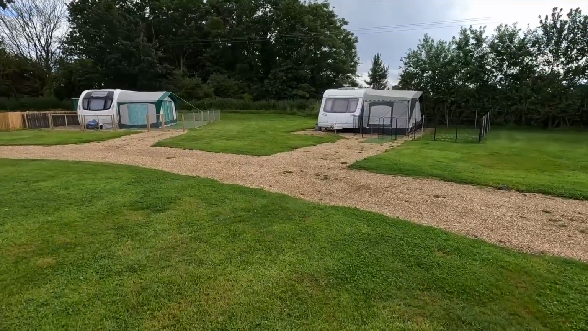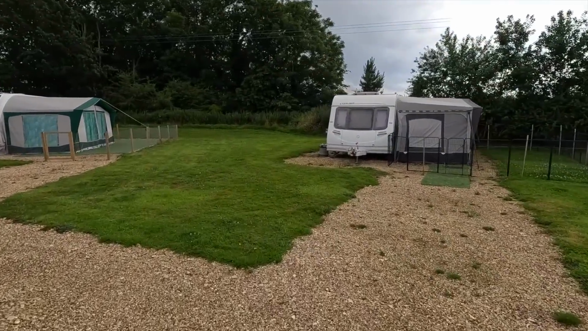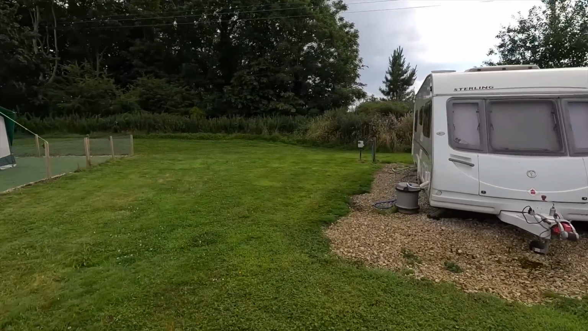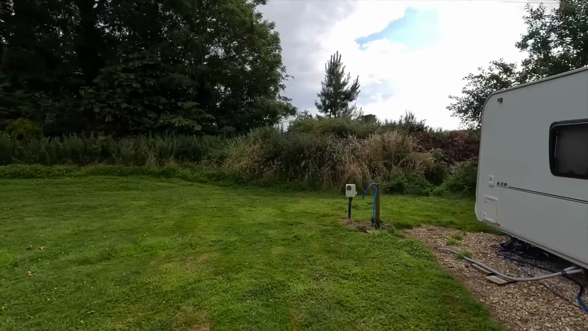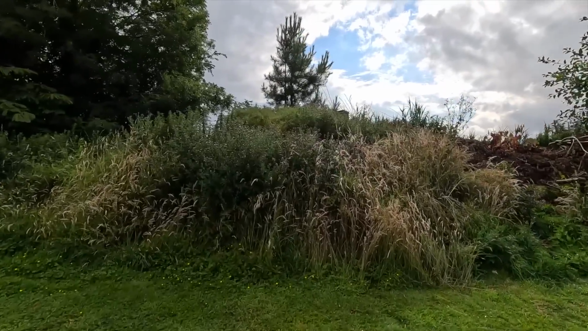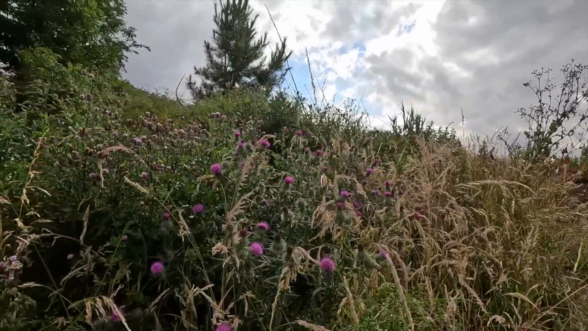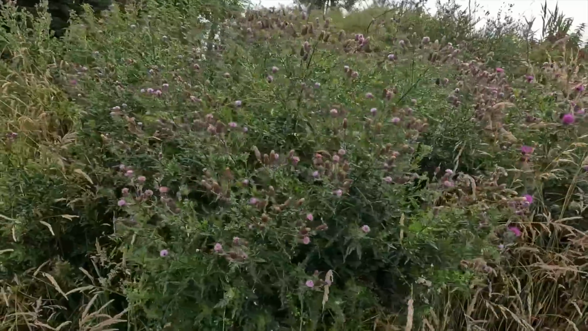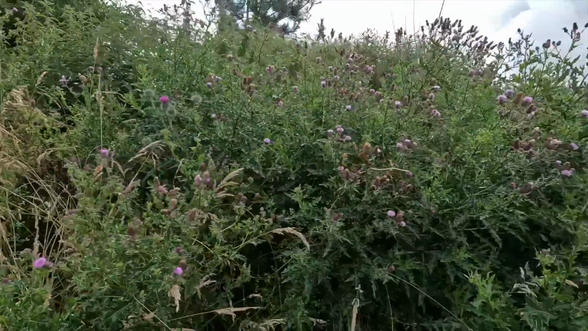So these butterflies are literally 40 metres away from our front door. And I just hope they're there now, because they have been there the last couple of days, thousands of them. I'm not seeing them. This is the thistles. They have been absolutely swarming with butterflies. And they're not now. Can you believe that?